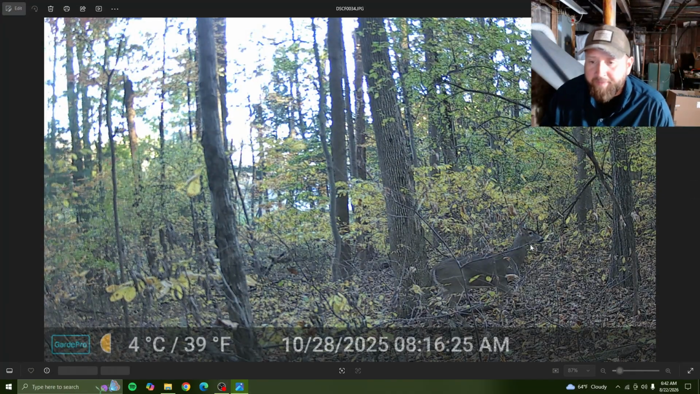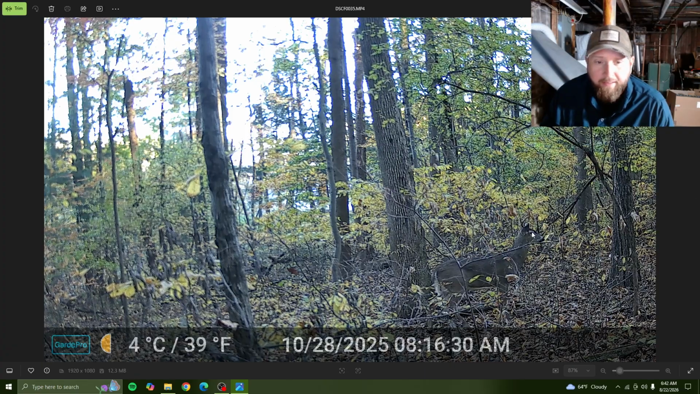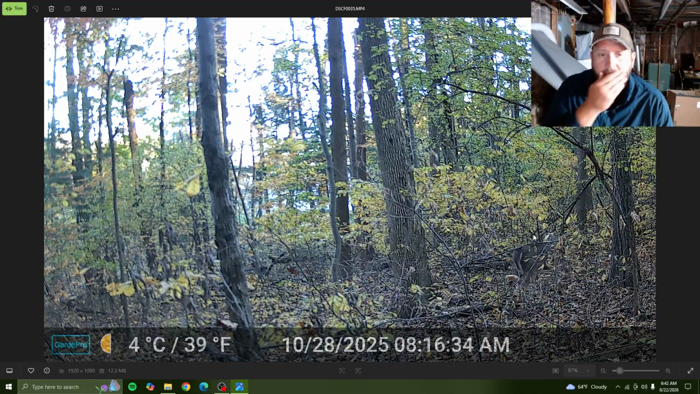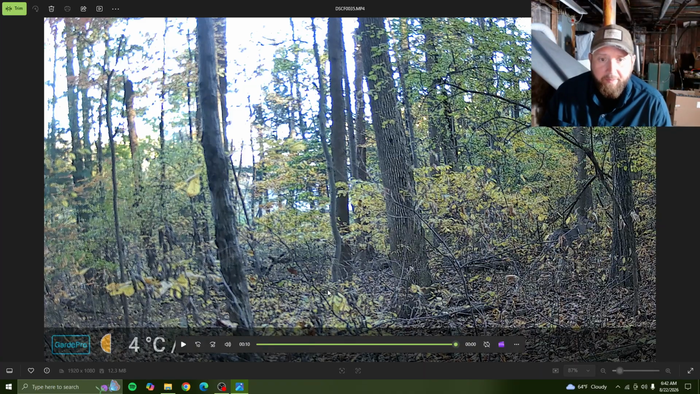Oh, got another buck. Right there. Is that the same one? Got another buck. Where did I put this? No, that's a different buck. Oh, I remember this guy coming up. Oh, okay. I think I put this down on the hill a little bit more. Or maybe up on the hill.